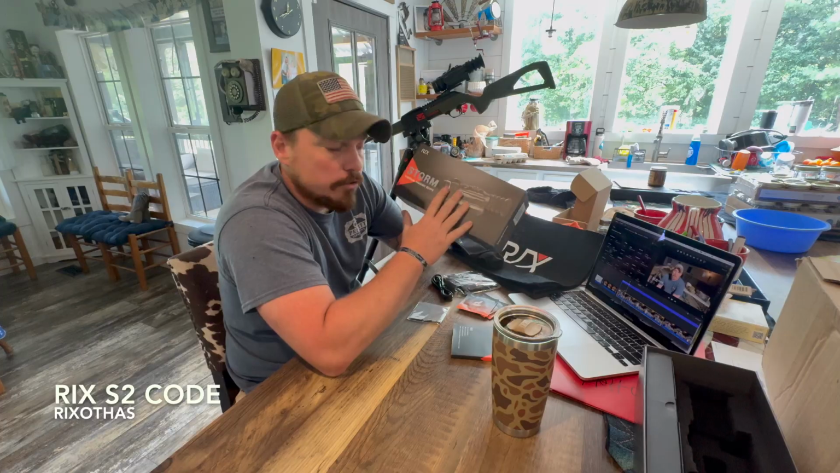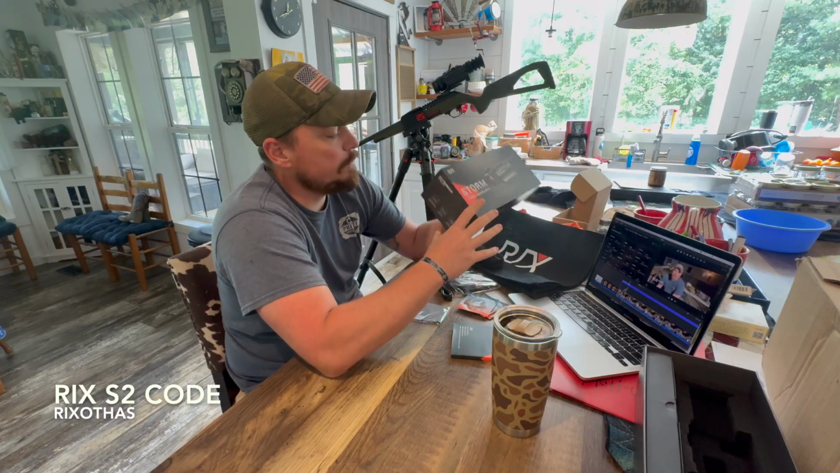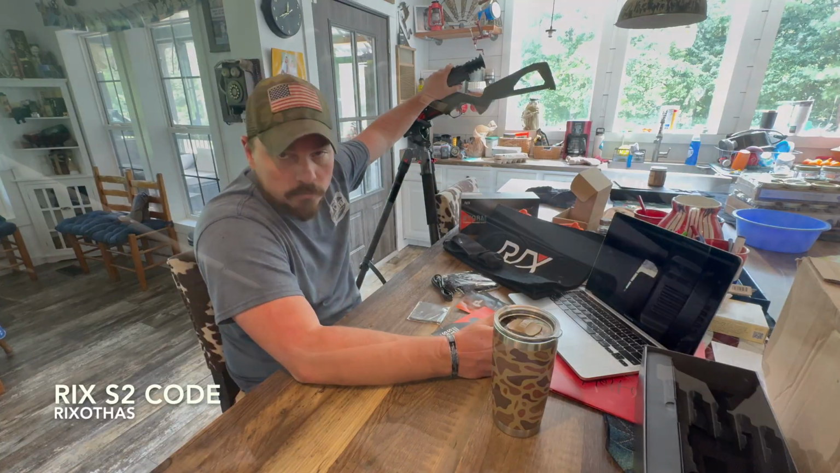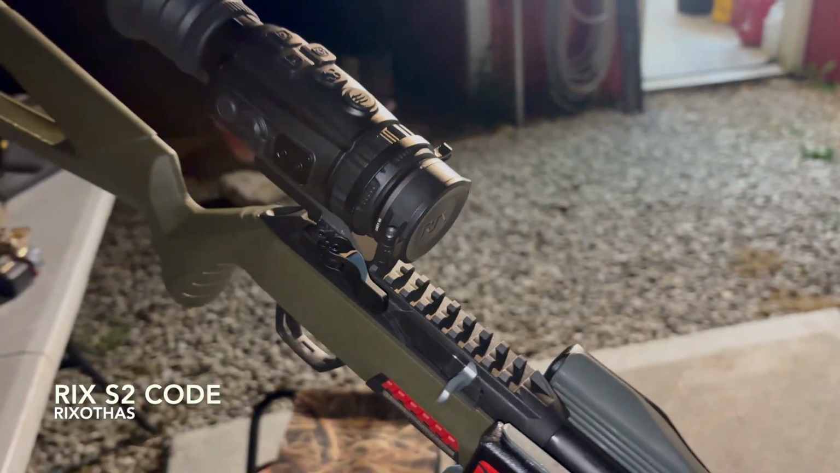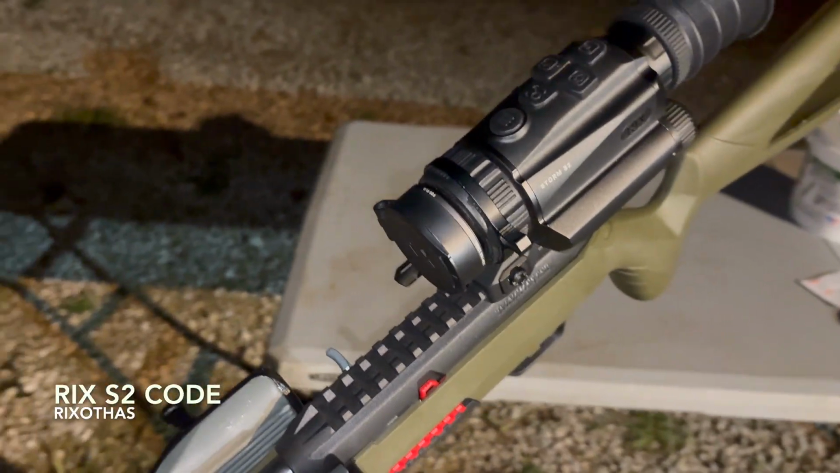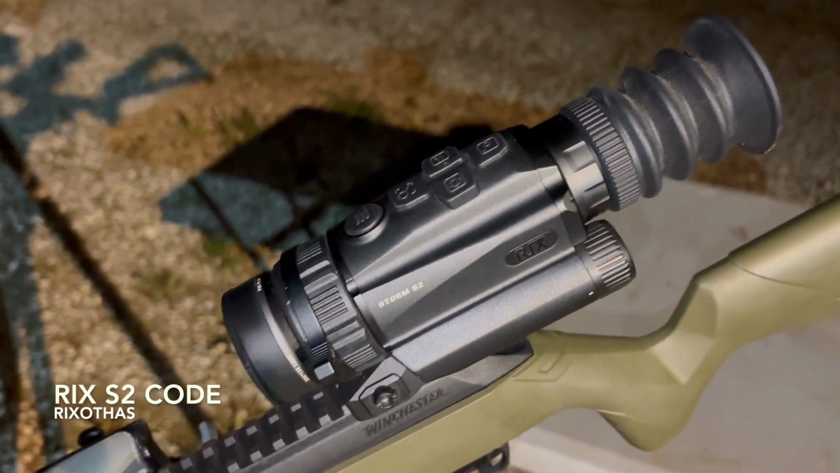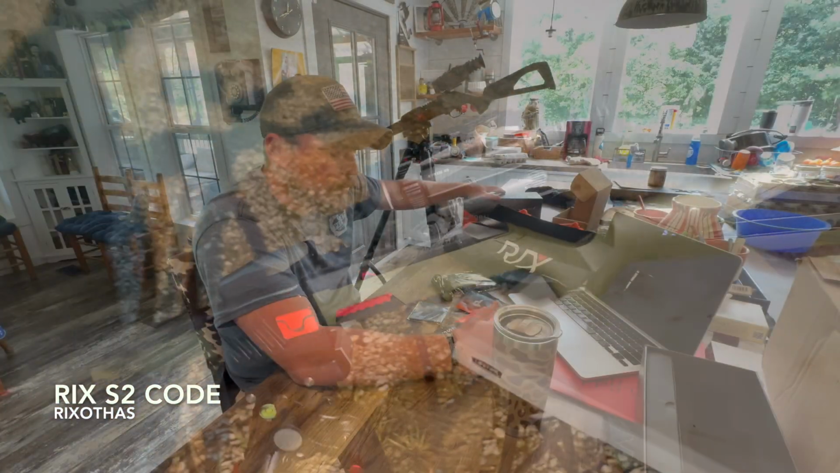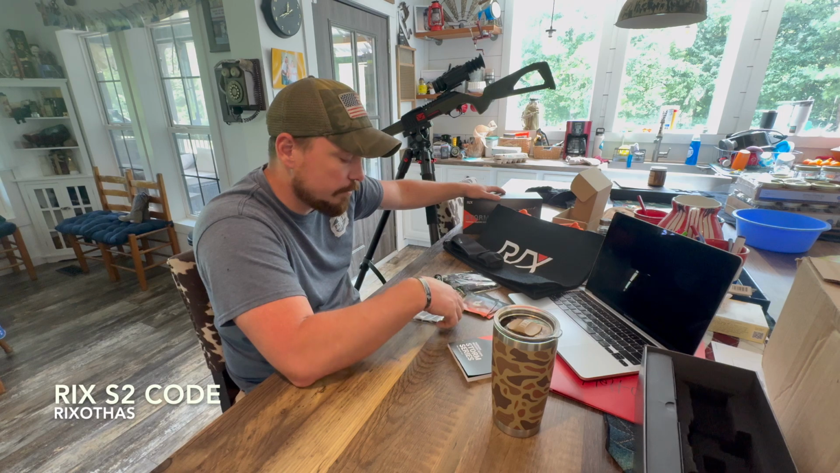They sent out the S2 Storm's 256 resolution. I'm sure there's a whole lot more in here, but it's a 256 resolution. That's the one that we all need to know. I think it's 50 hertz for the refresh rate. Takes an 18650 battery. This kit did come with 3 batteries. 2 of them don't fit, but I think that was a mistake. I'm sure they'll send the right one.